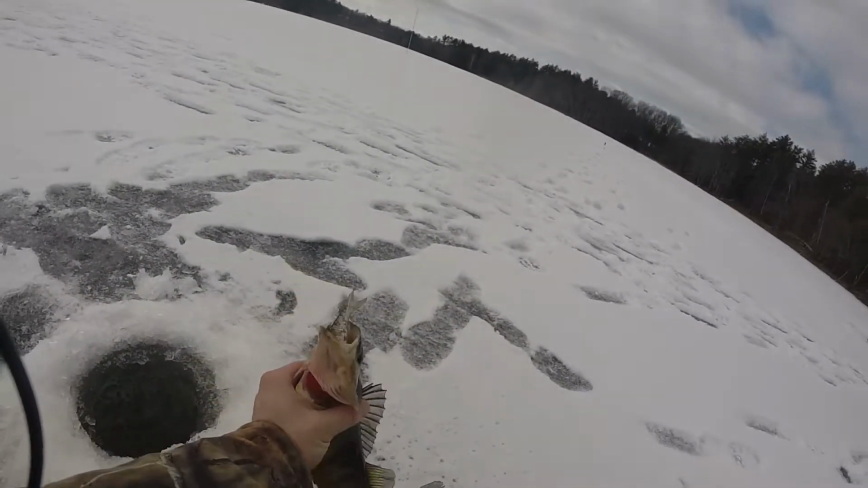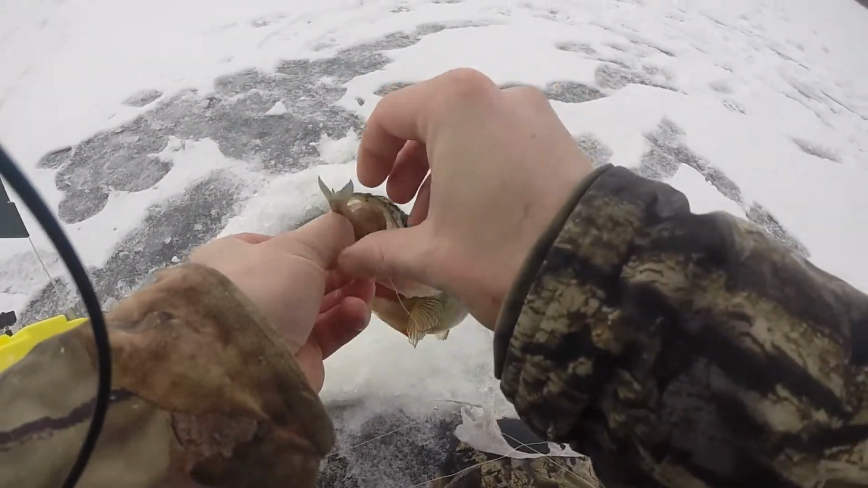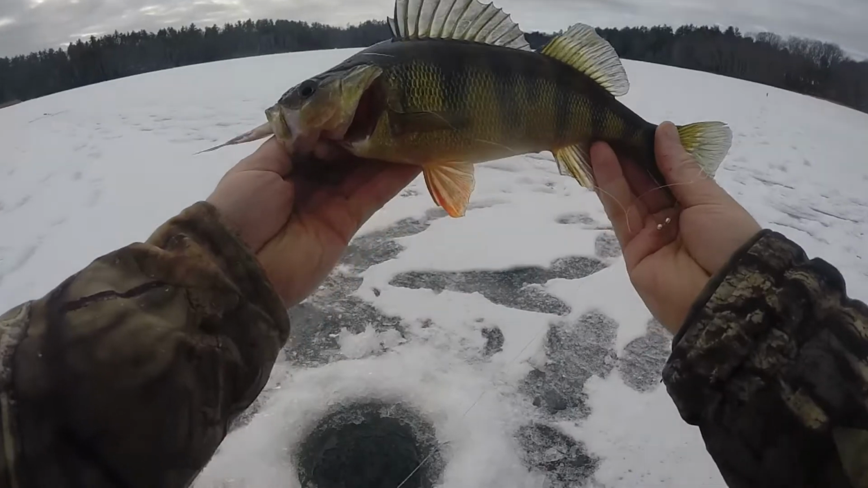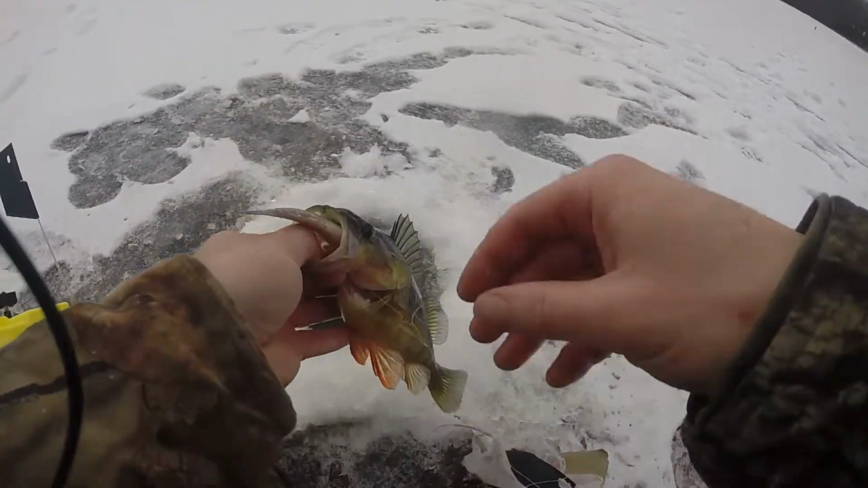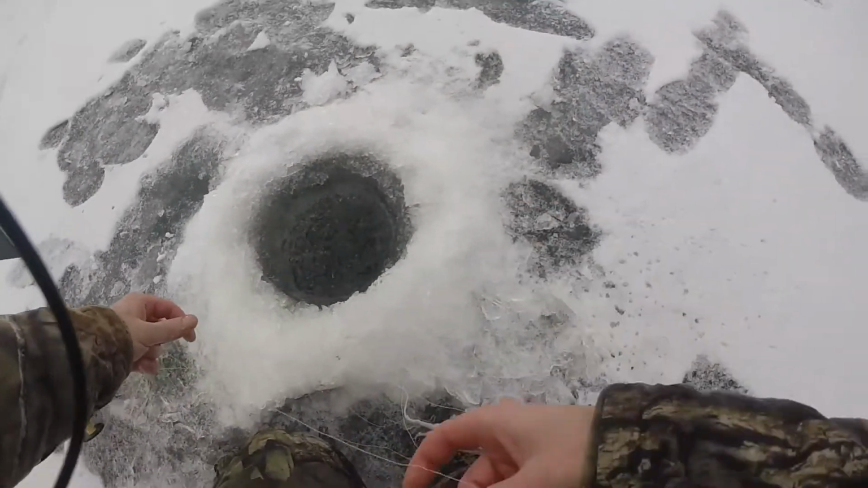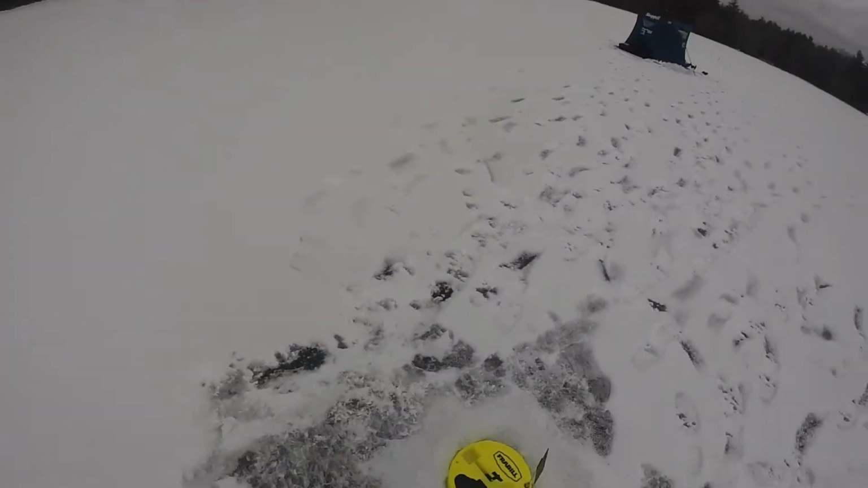Oh my goodness, what a giant yellow perch. Look at the size of this yellow perch. Perch is a foot long, but we'll send him back. Man, not my biggest, but that was all of 12 inches.